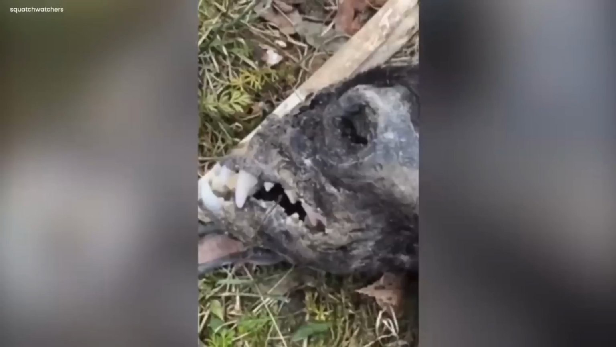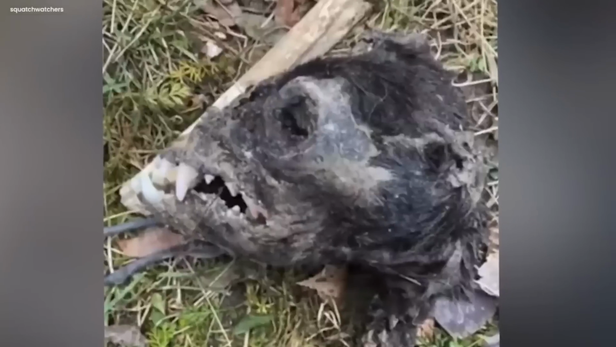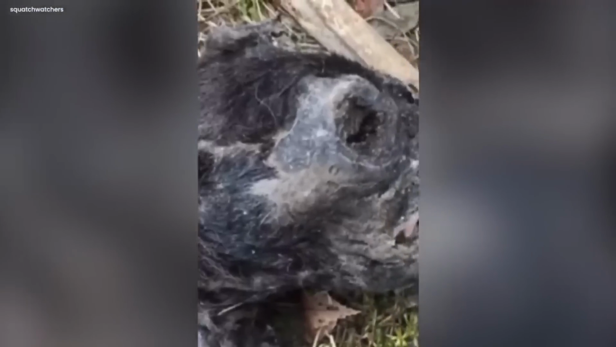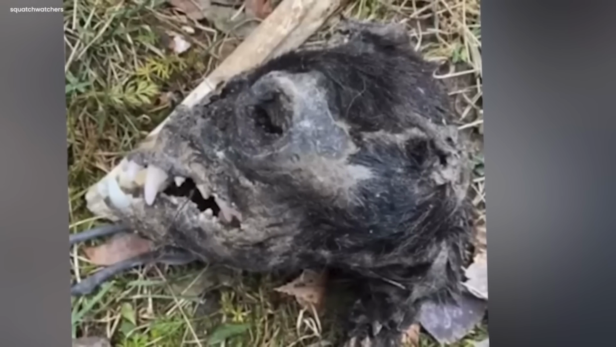Bigfoot's mysterious skull. In the quiet daytime, a strange video shows a huge black skull, a mysterious leftover from the hidden parts of the world. It's got big, scary teeth, making a spooky shape against the normal background. As the video goes on, a strange face appears, full of secrets, leaving anyone who sees it feeling a bit uneasy. Nobody really knows what this big thing is.